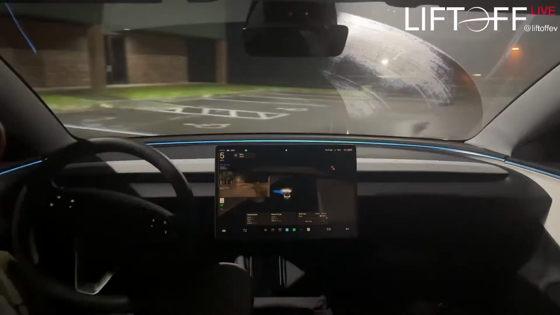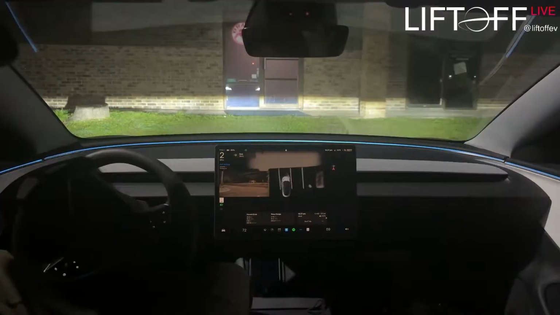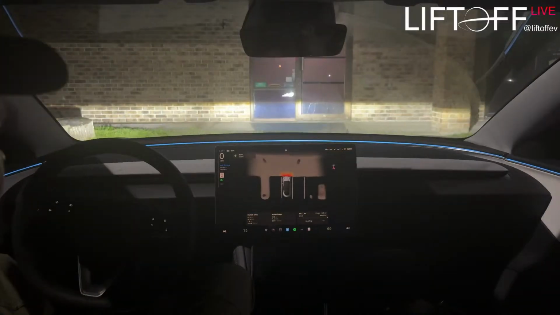What is it about that spot that you like? It's a funny spot to choose. Alright, it worked itself out.